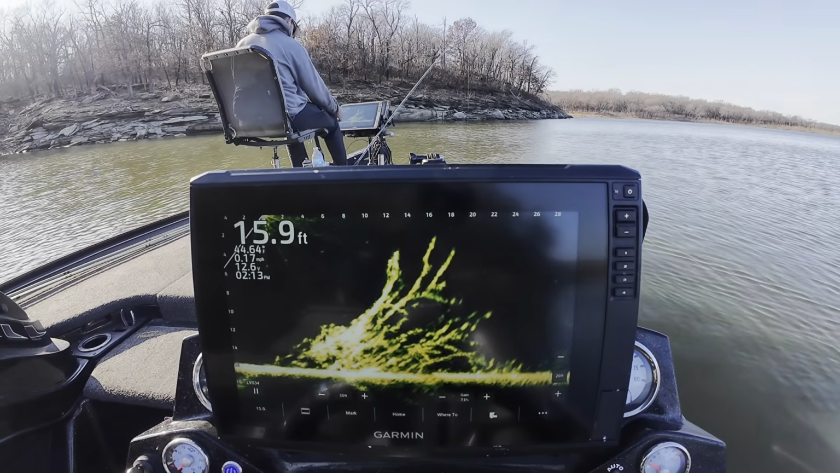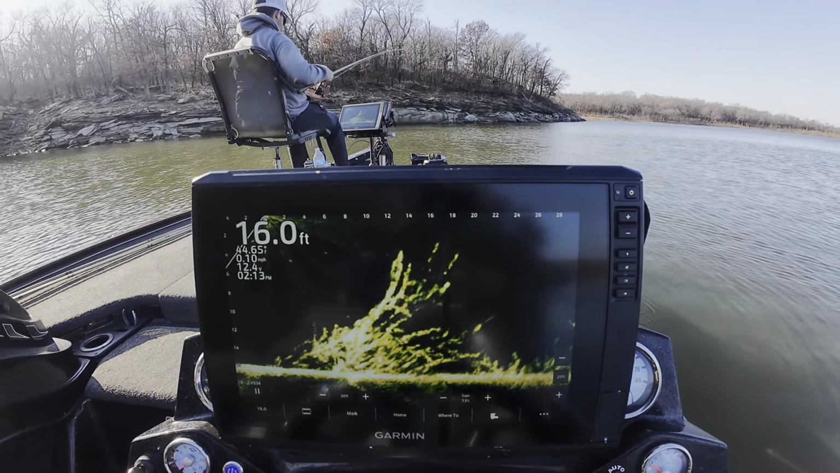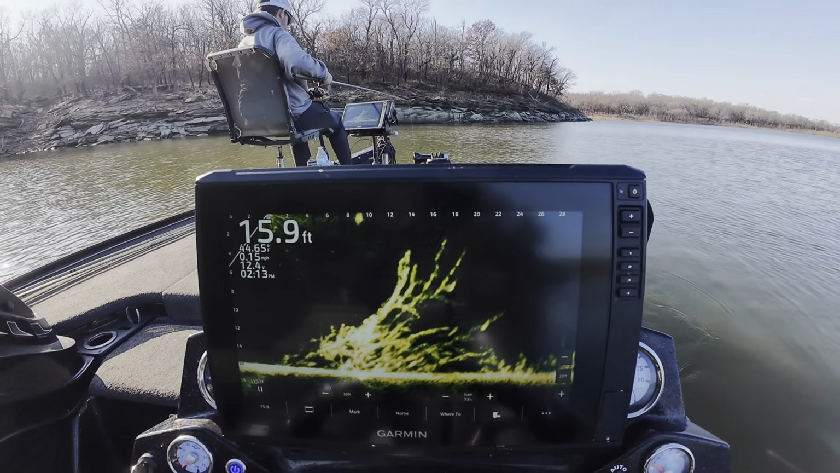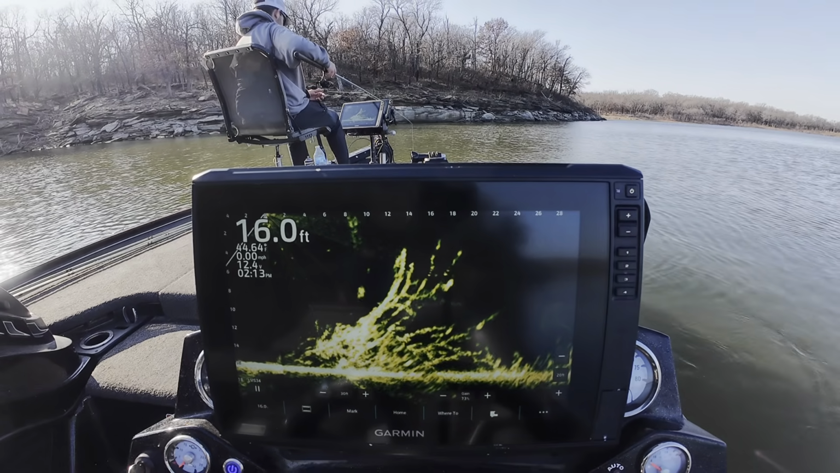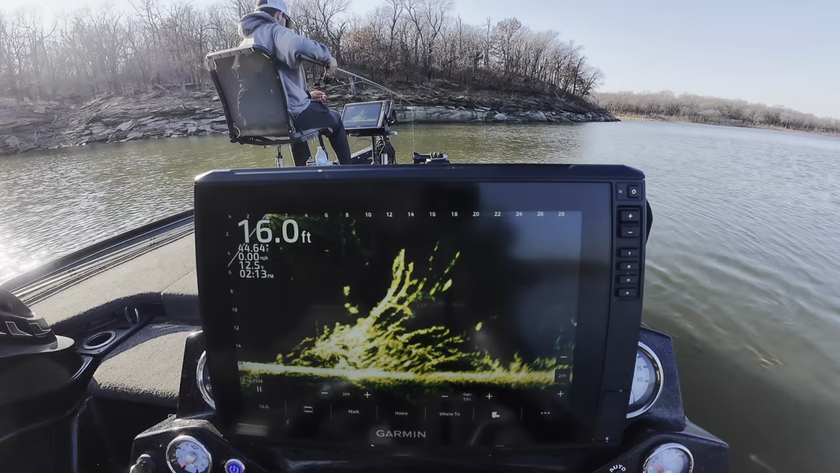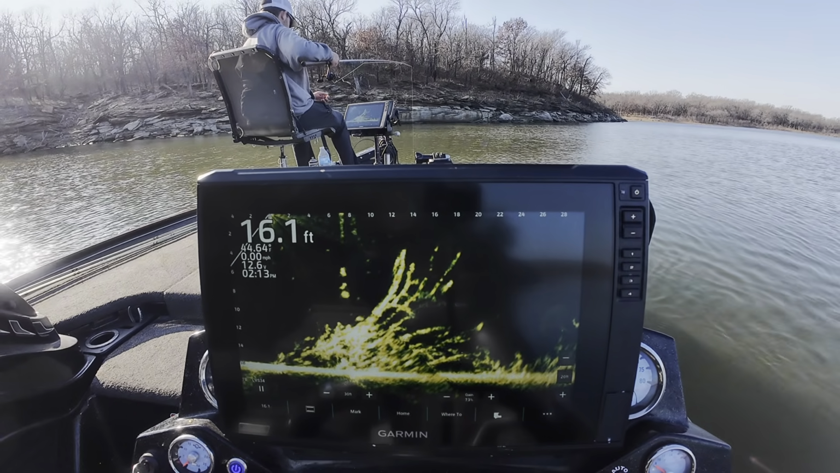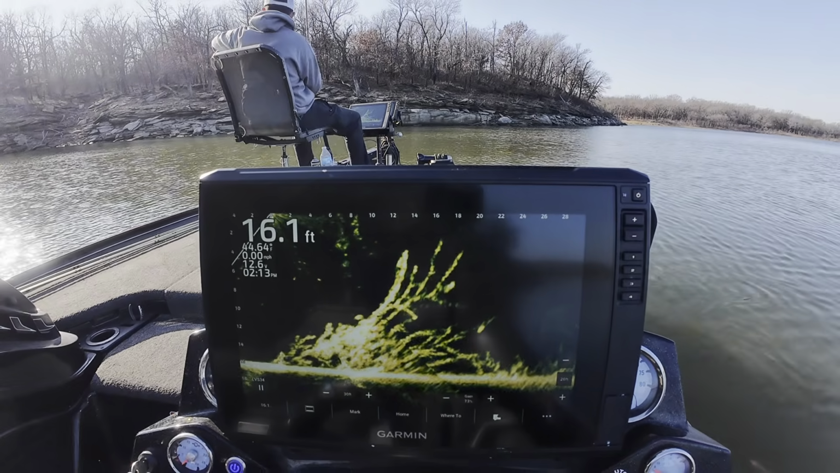Bunch of little ones. Oh, hang on. I think I see a decent one right here. You'll see the one I'm looking at as soon as my bait goes down right here. So he's sitting right there. There he comes. Got him. Oh man, that's a tiny one.